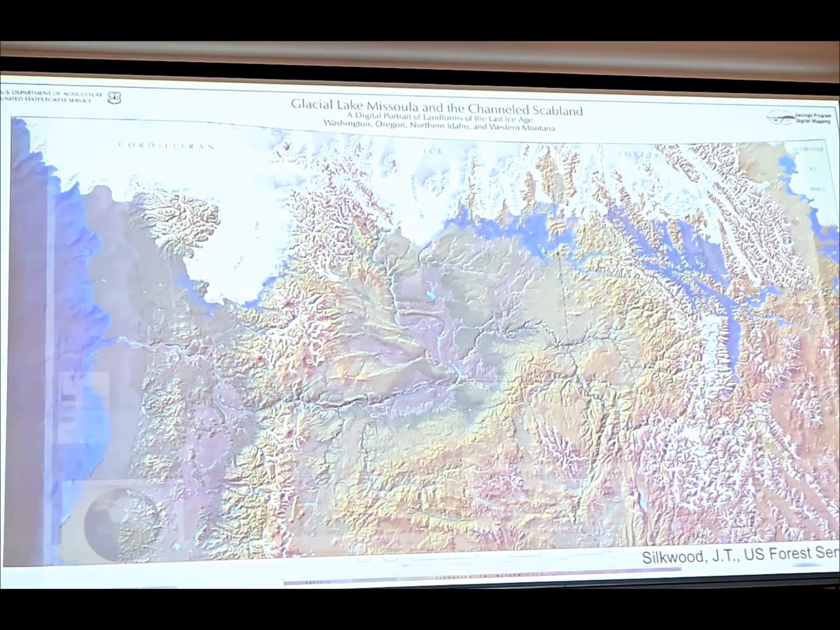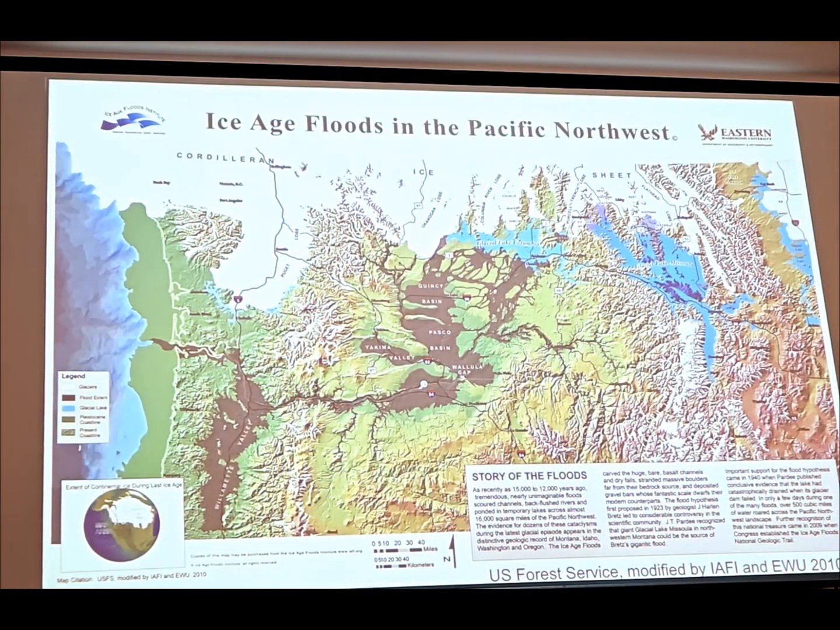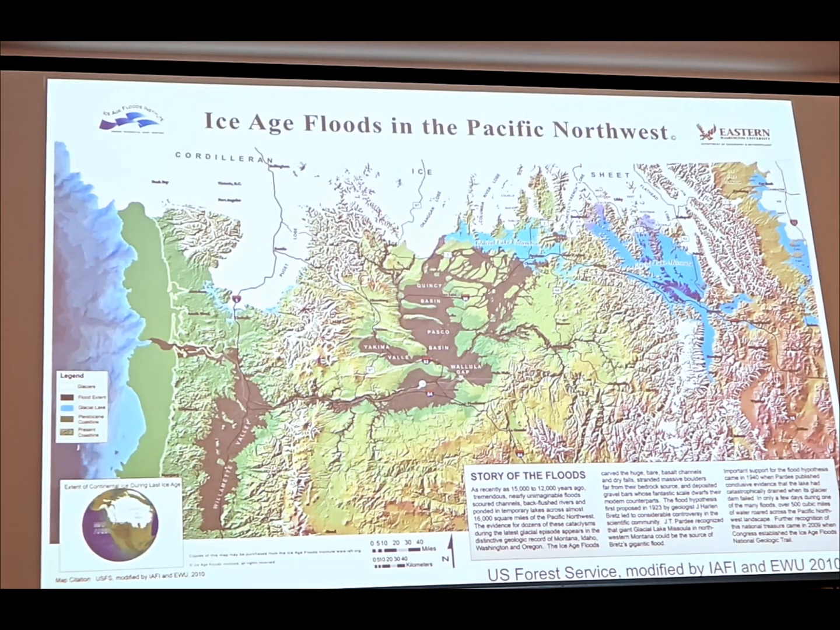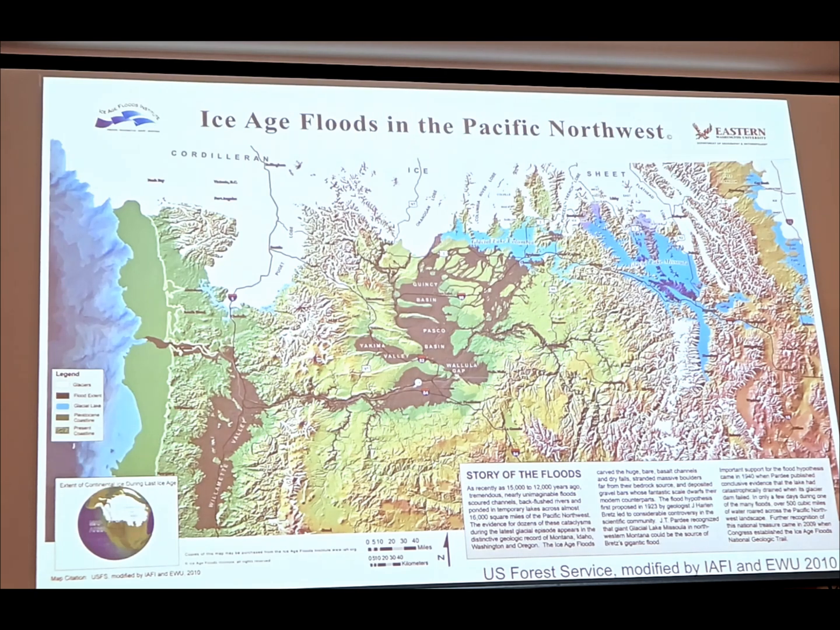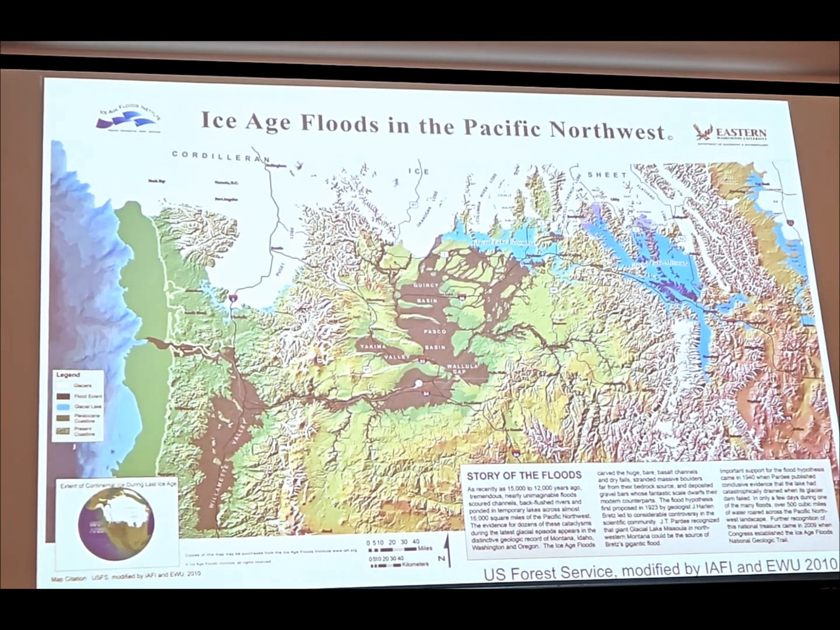Some industrious person at some point took that map, digitized, basically traced all those little features so it could bring it into a digital system. We can make more maps out of it. So this is a great example of one of the maps that was made by Eastern Washington University a little while back. You can see those flood paths and channels a little bit better.